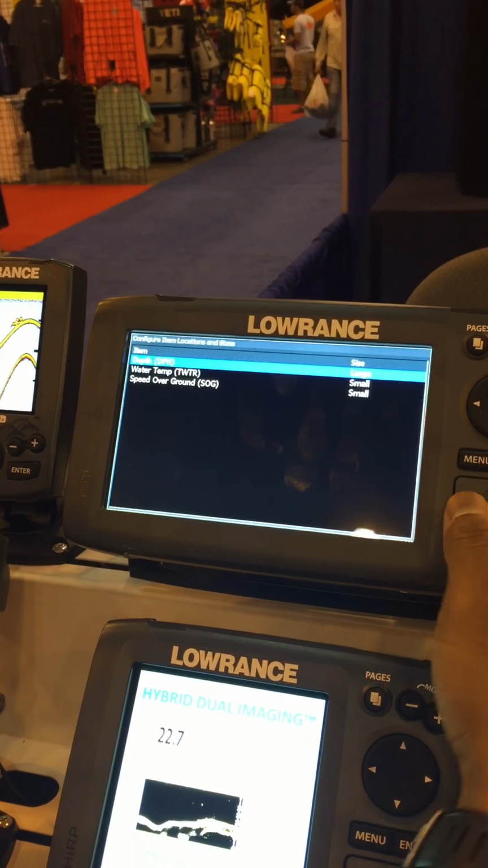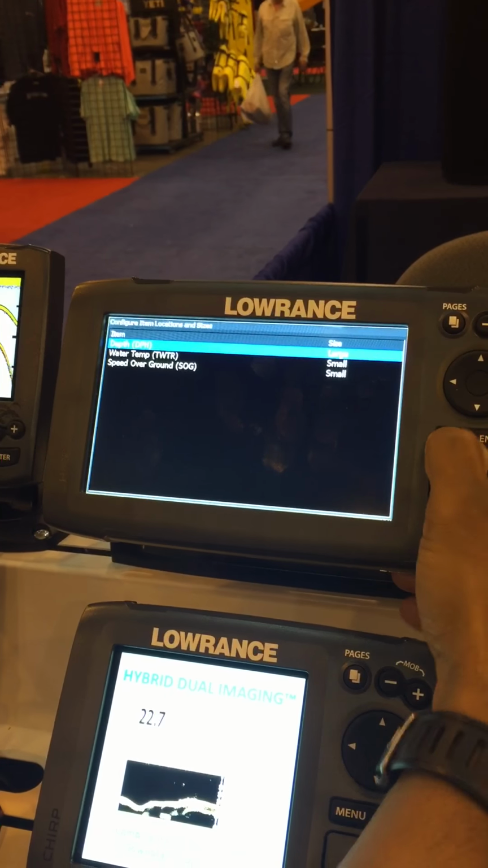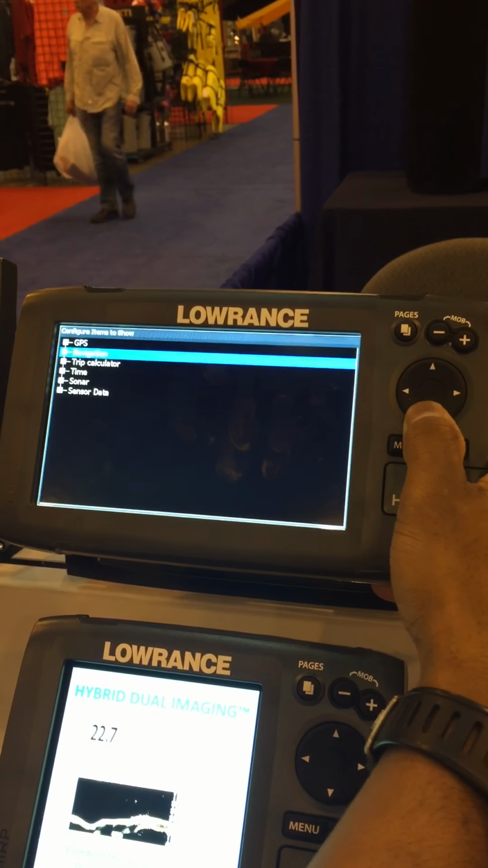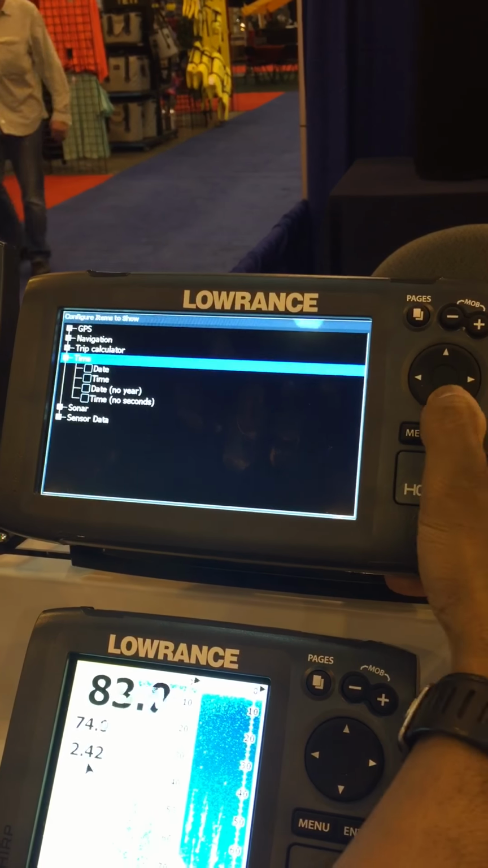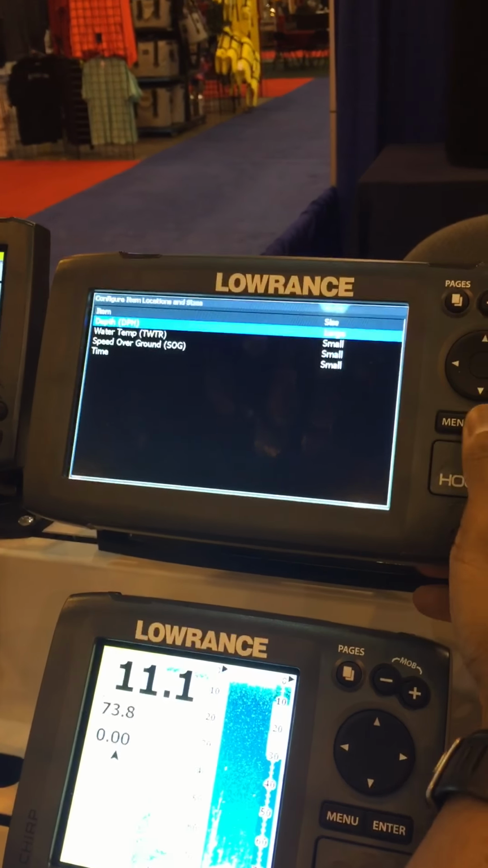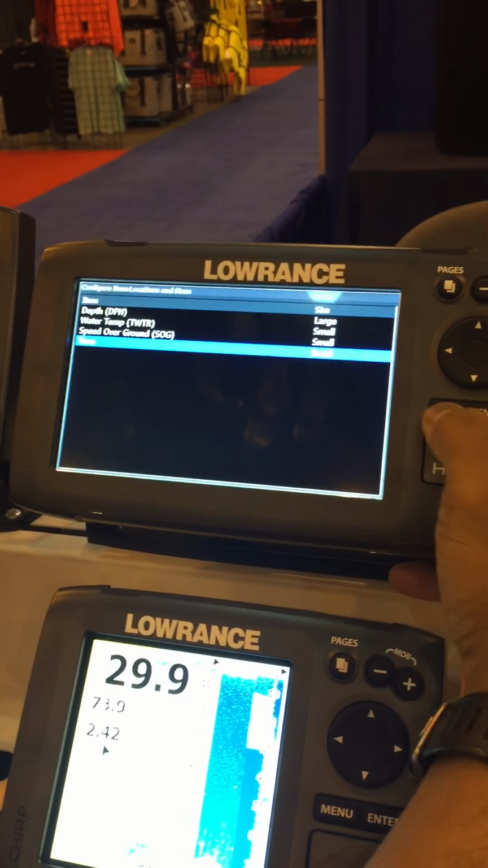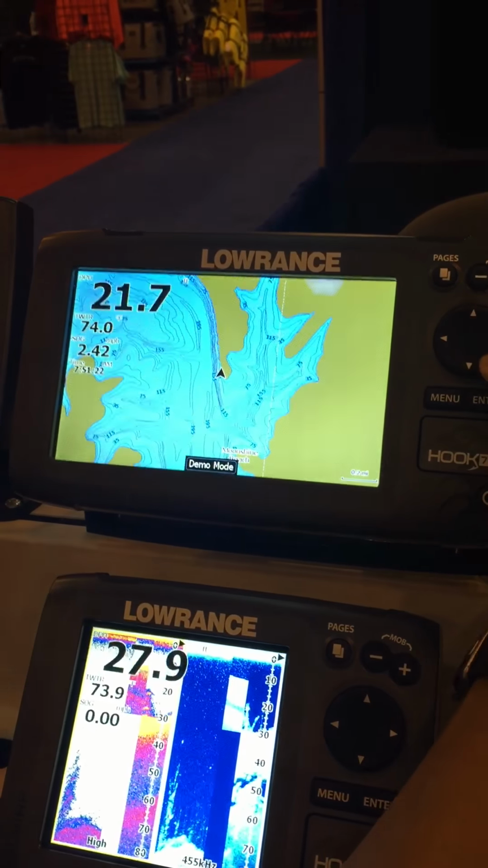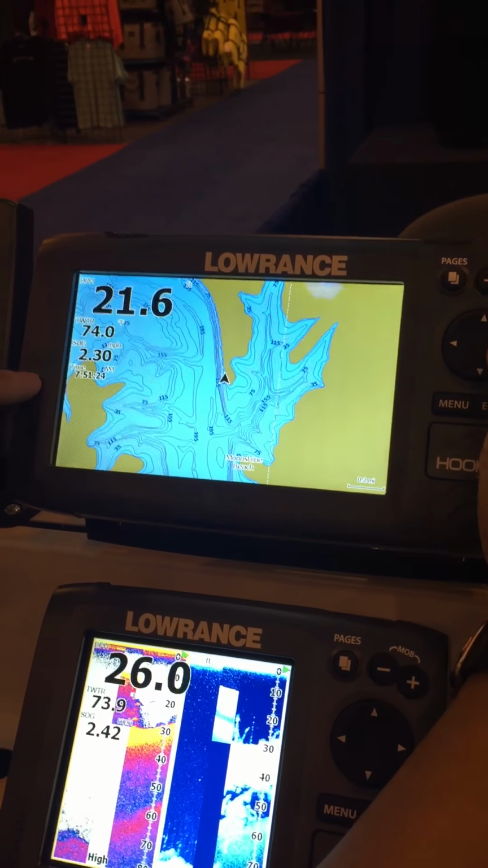So for example, if I wanted to add time to this, I would just hit menu, add time. And once my time is there, I'm going to hit menu again, return to overlays, and now I can come over here and start manipulating time. So let's just say I wanted to move time to the perfect location. So right now time is highlighted.